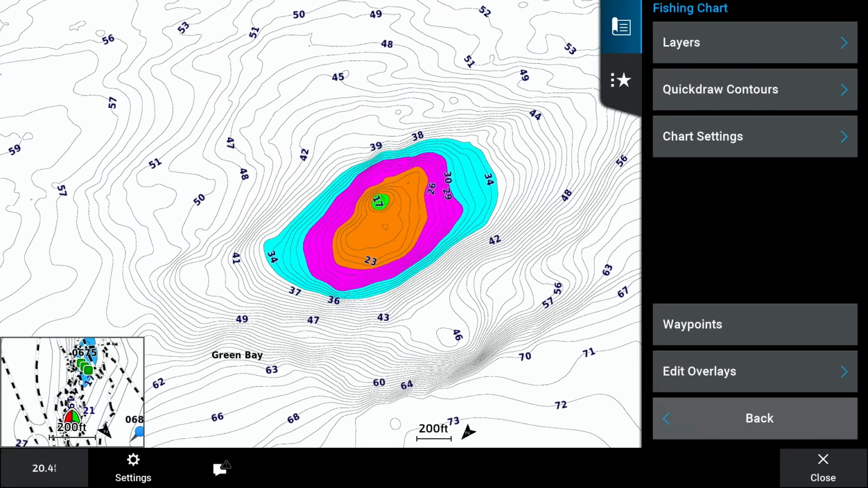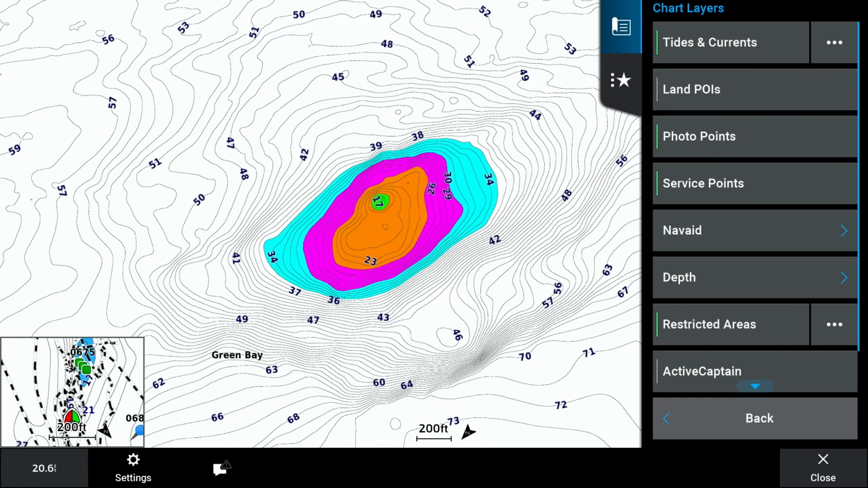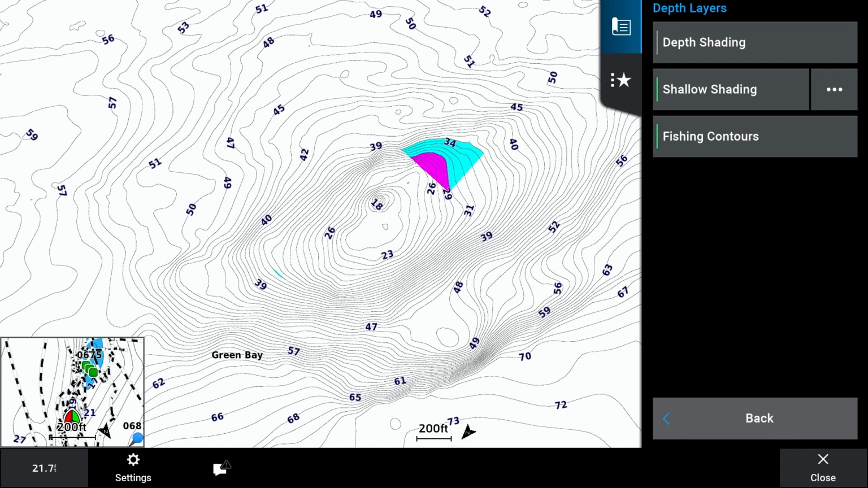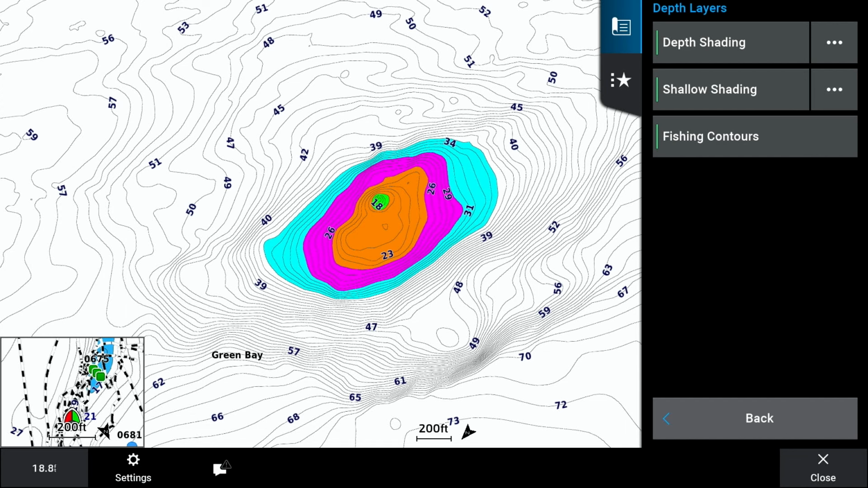If I go into my options here, go on to layers, and go into my chart, I will find the word depth on here. And right here, you're going to have depth shading at the top. If I click that, it'll turn it off. Obviously, now you can see there's nothing on the screen. It's just plain white. Now what I like to do is keep that depth shading on.